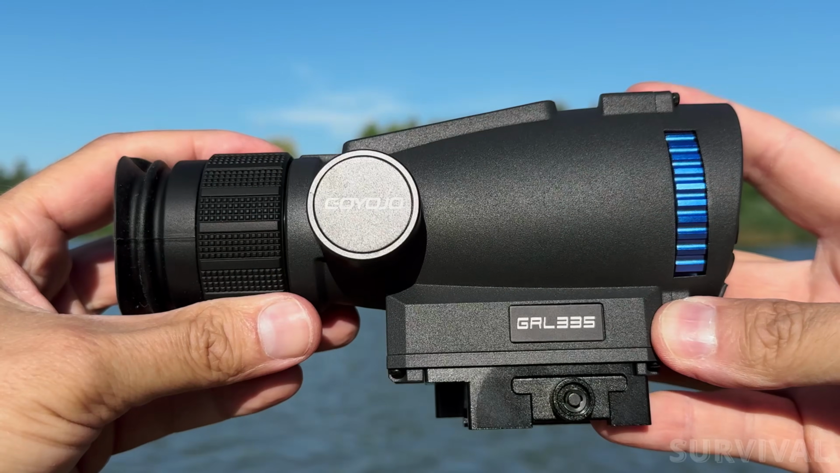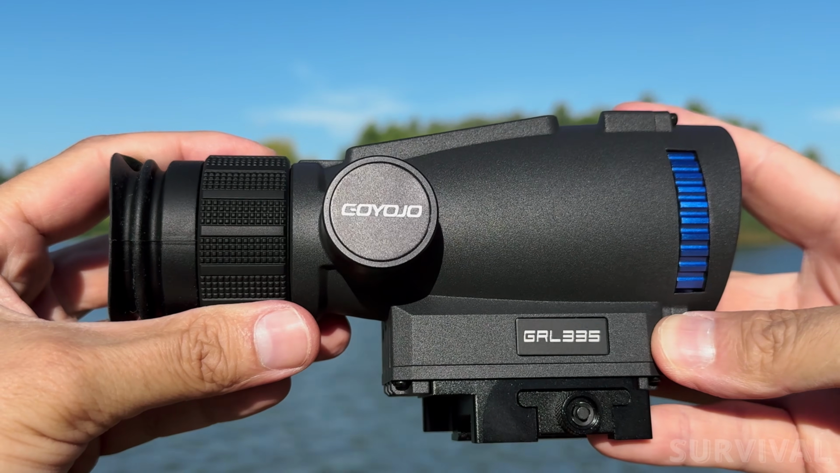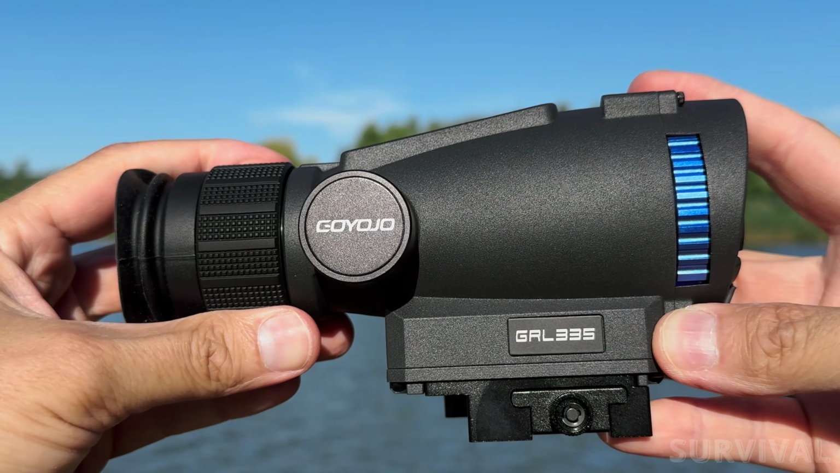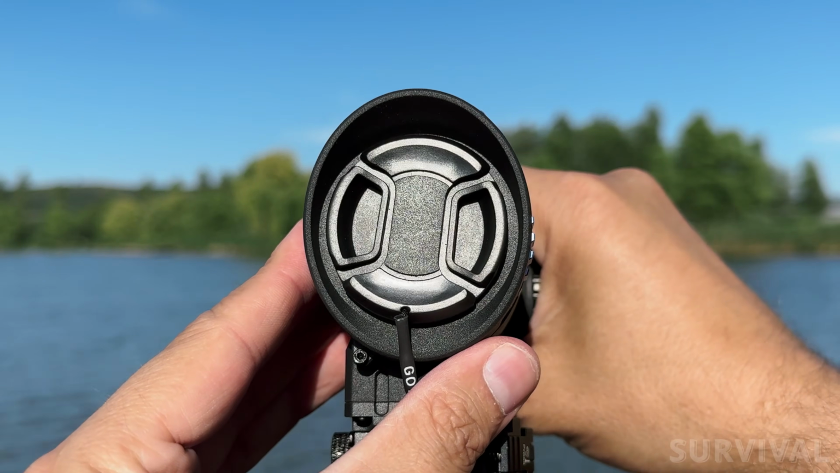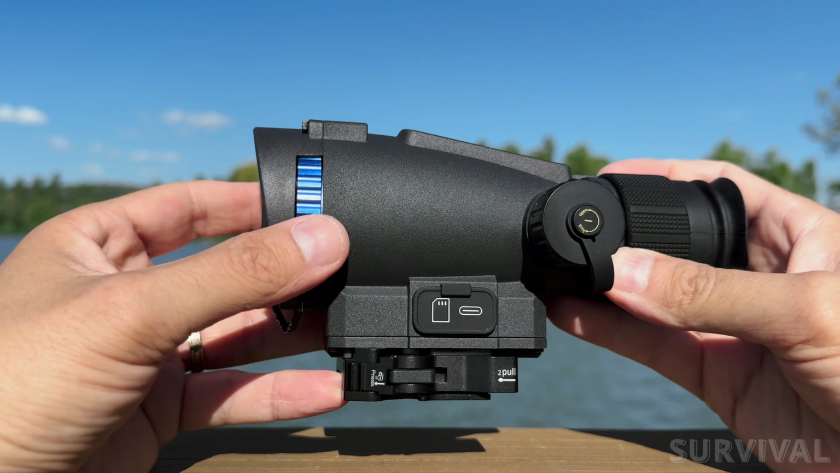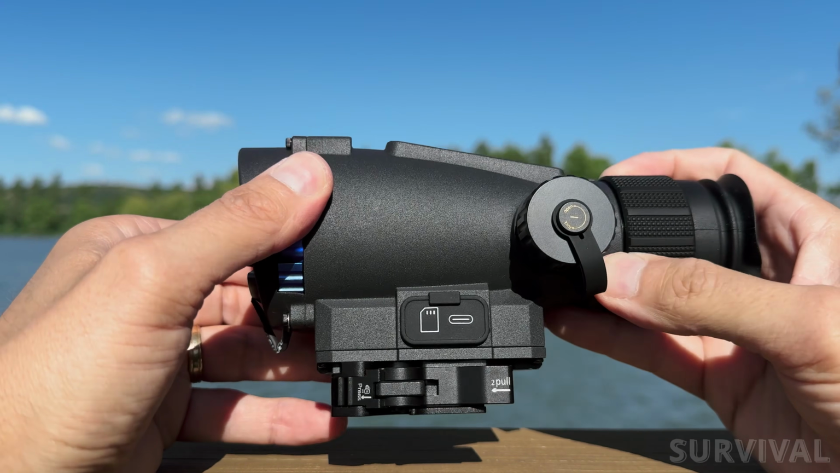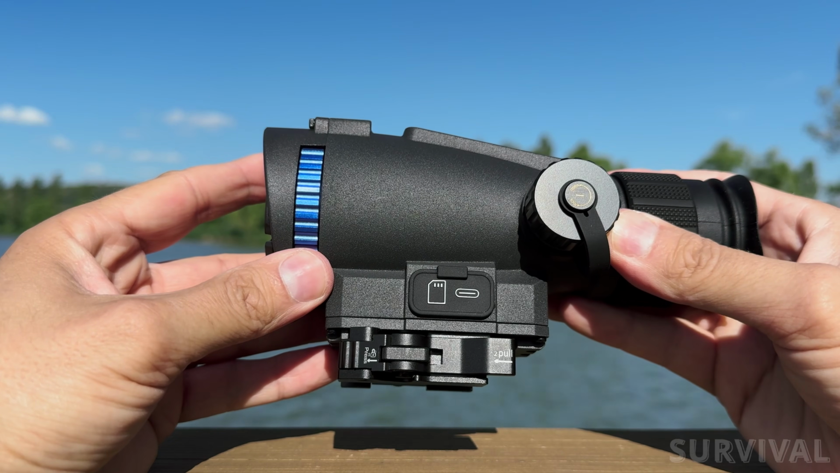The whole housing is made from aircraft-grade aluminum, and it's finished with a tough, hard anodized coating, or something very similar, that's meant to stand up to general abuse out in the field. You get a protective lens cover, and right behind that is your focus wheel. It looks like it's made from knurled aluminum, so you've got plenty of grip when you're dialing the focus in. And it feels nice to use.